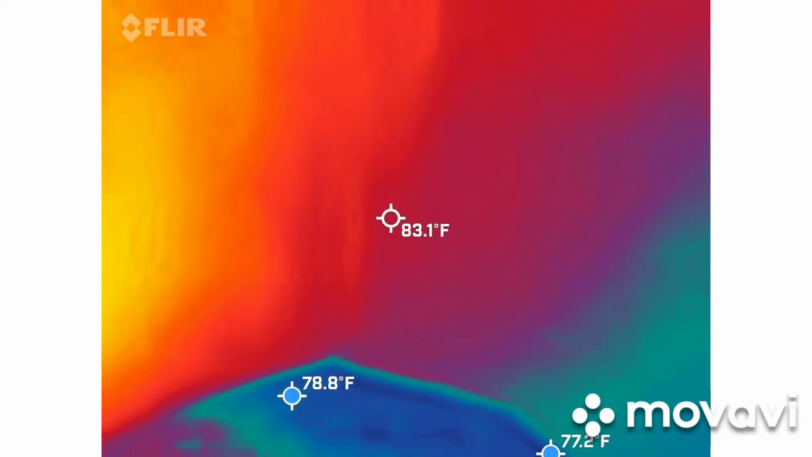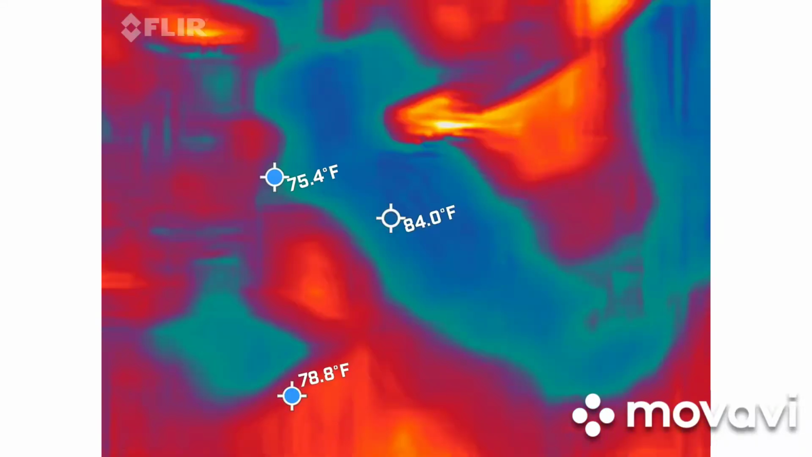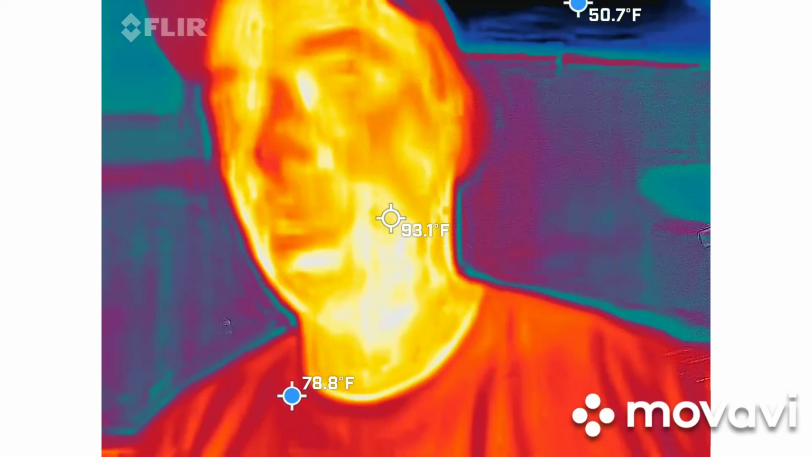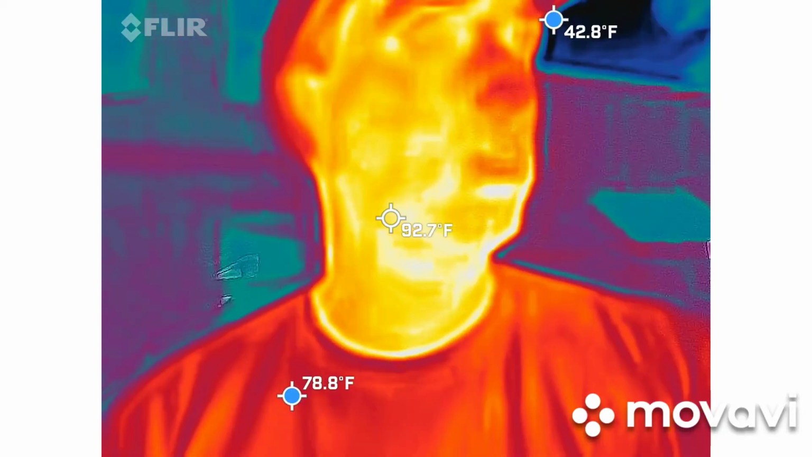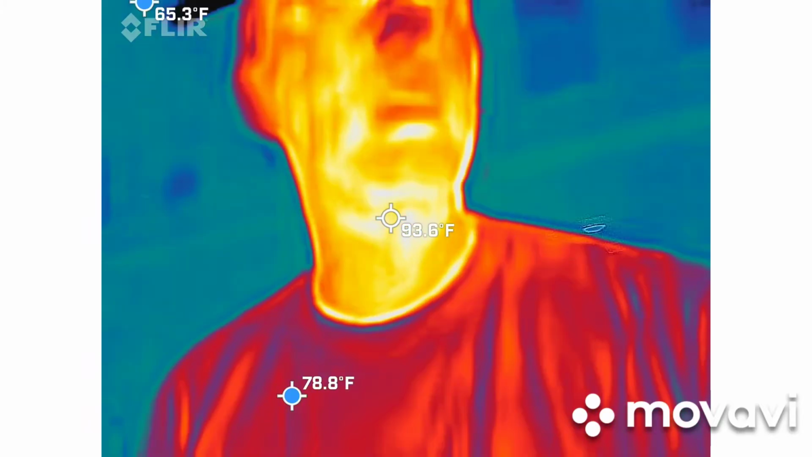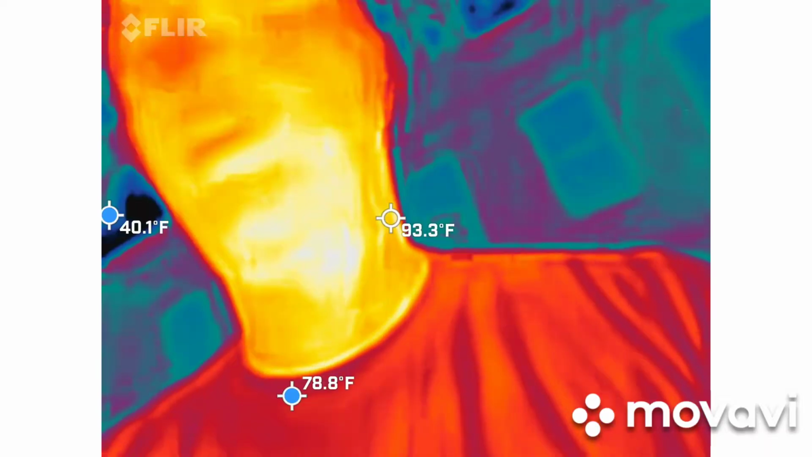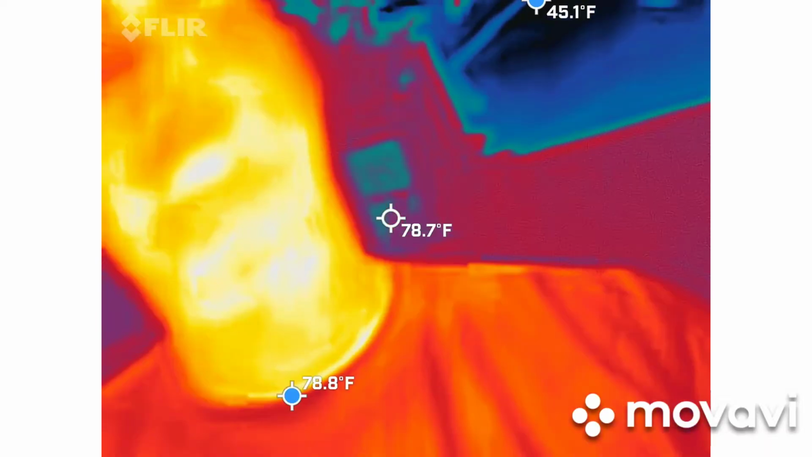Going to be using is thermal imaging. Why would I want thermal imaging in a ghost hunt? Ghosts are cold. Right, exactly. So we are looking for red, orange, and yellow. For my bridal parties, that normally means that I'm the hottest thing inside the video. But I have fellas in here too, so sorry guys, but we're just going to go with it.